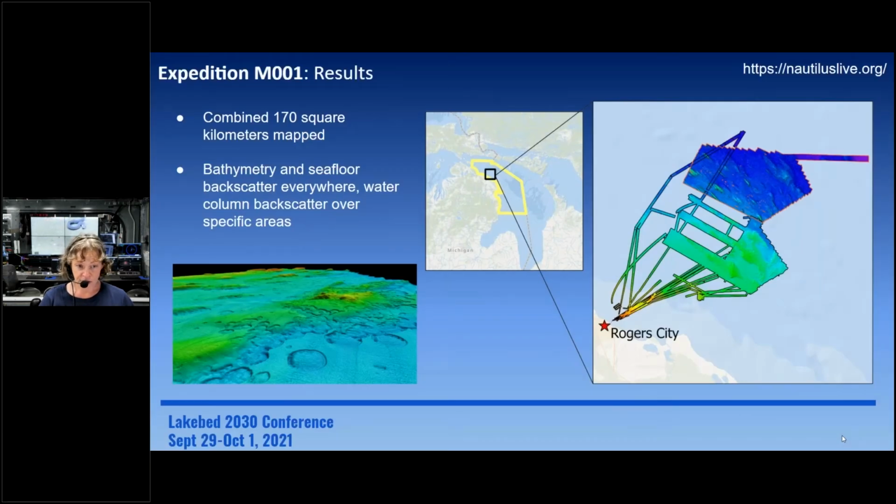So that first expedition in 2019, between ASV Ben and the Storm, we were able to do 170 square kilometers of mapping of unmapped area within the sanctuary, focused in around Rogers City. So in that map, in the middle of the yellow outline is Thunder Bay.